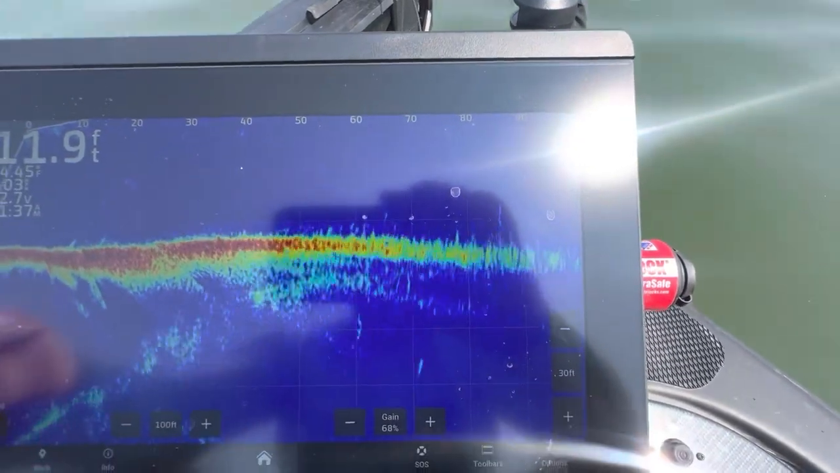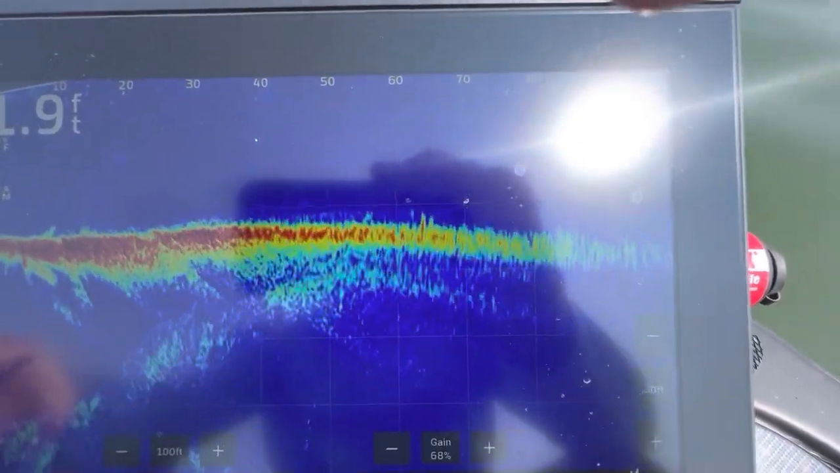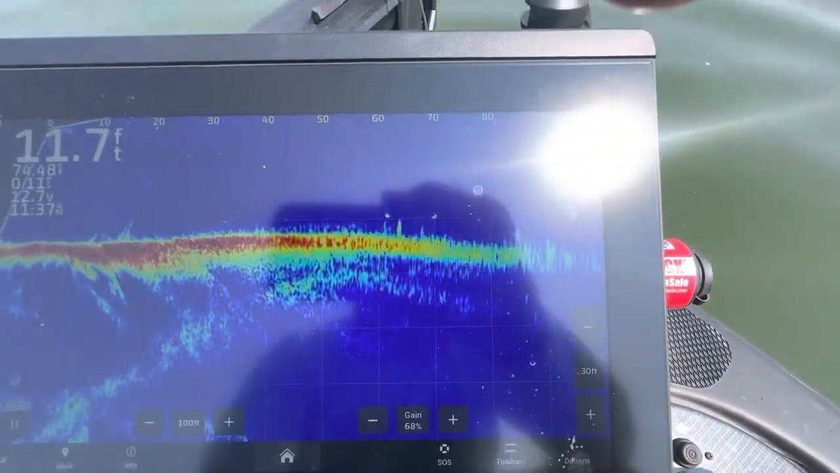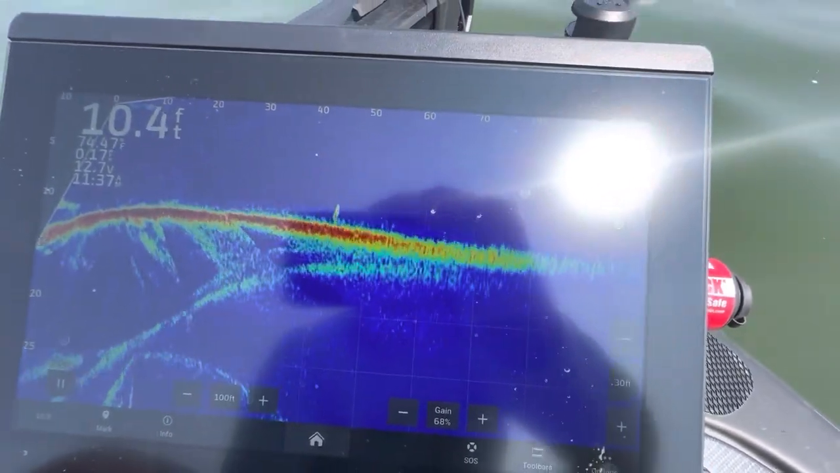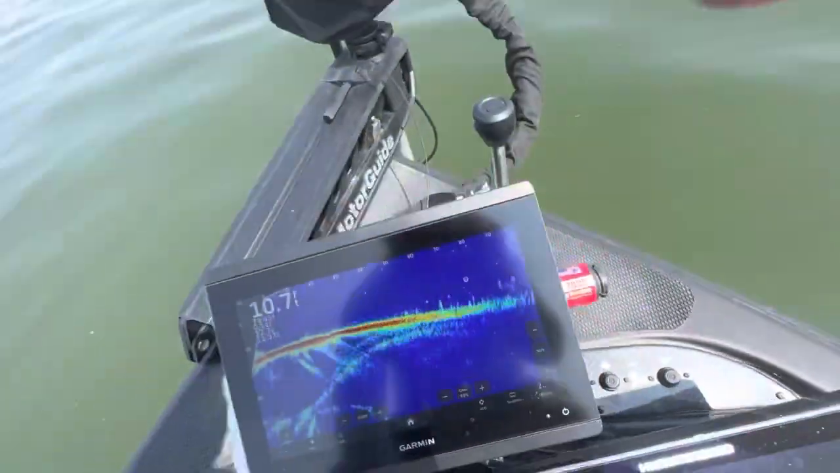They're all about 1.5 to 2.5 pounds, so that's kind of what they look like. They're in about 12 foot of water. Those are hundreds and hundreds of fish down there, man. But that's what they look like on the LiveScope transducer when the current is not moving.